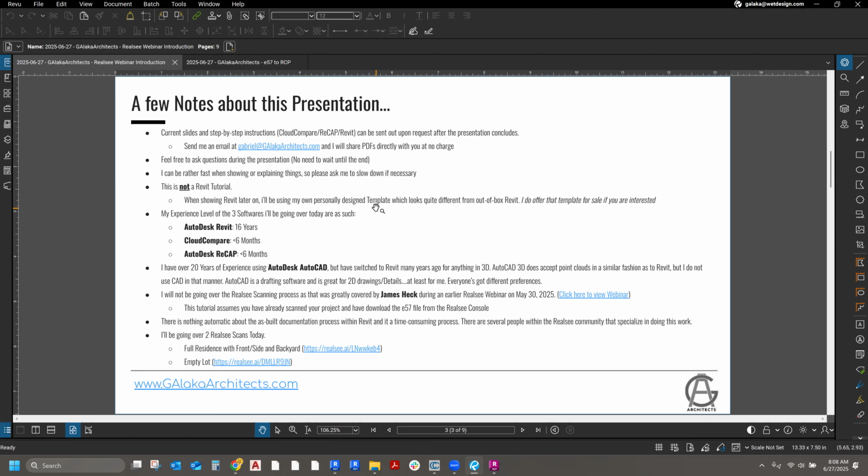Another thing is I am not going to be going over the Realsee scanning process, as that was essentially covered by James Heck about a month ago during his webinar. Again, when I send you this PDF, you can click over here to watch his webinar. This tutorial assumes that you've already scanned your project and downloaded the e57 file from the Realsee console. You already have that file downloaded, and we can start from there.